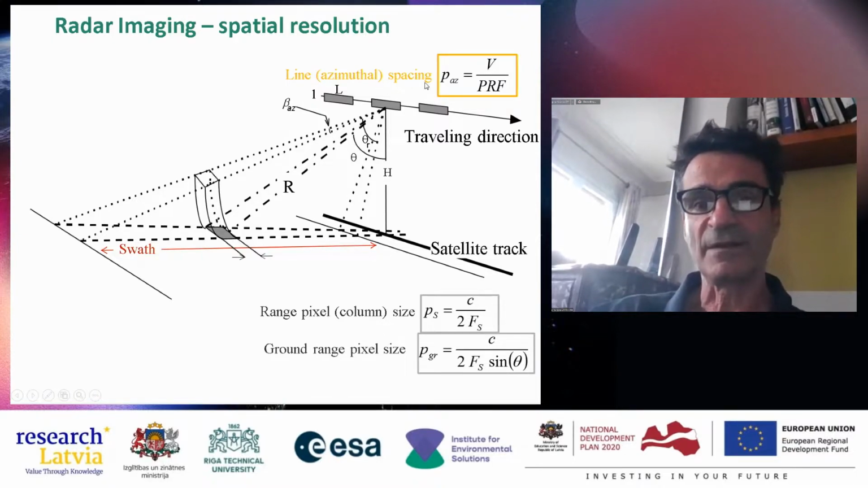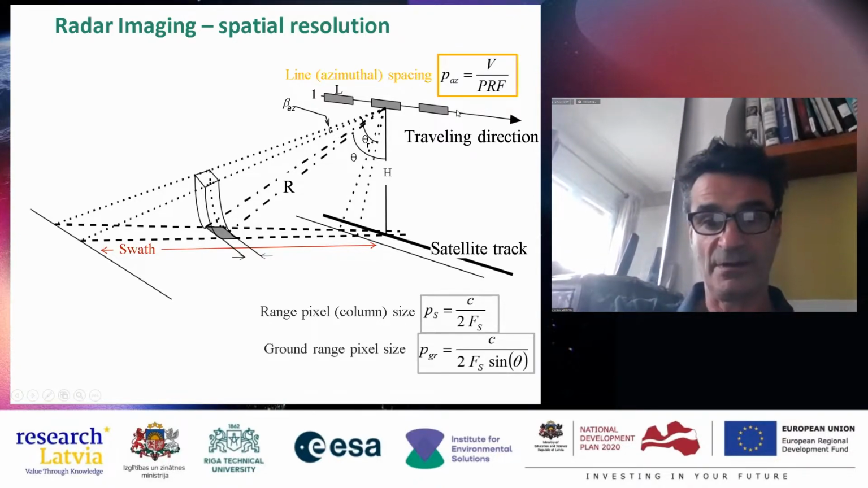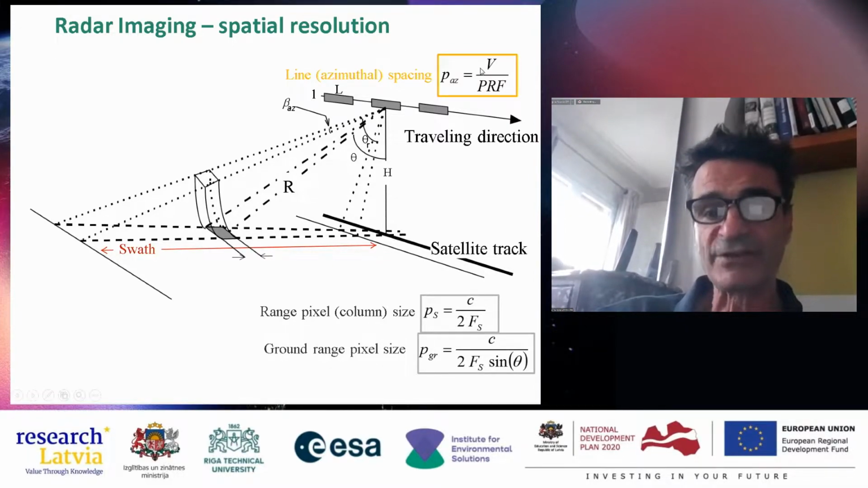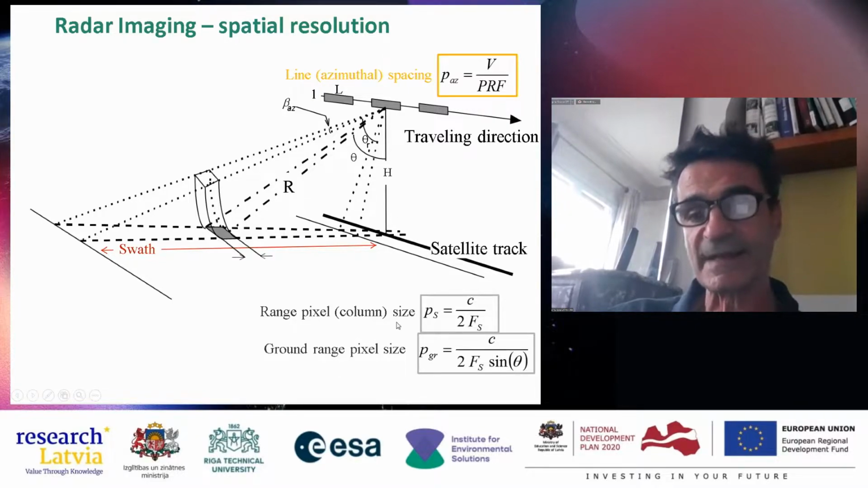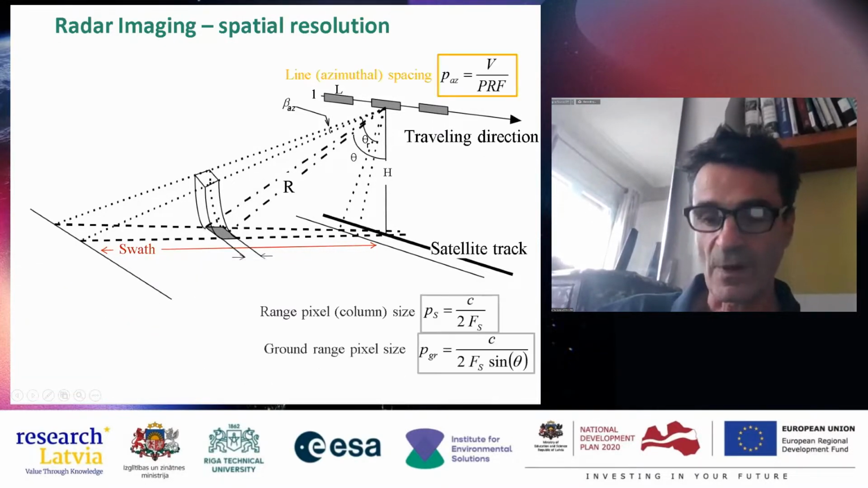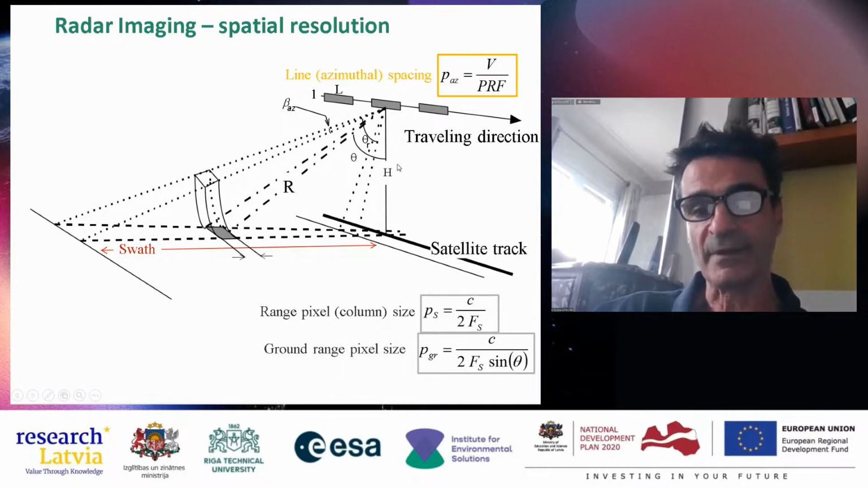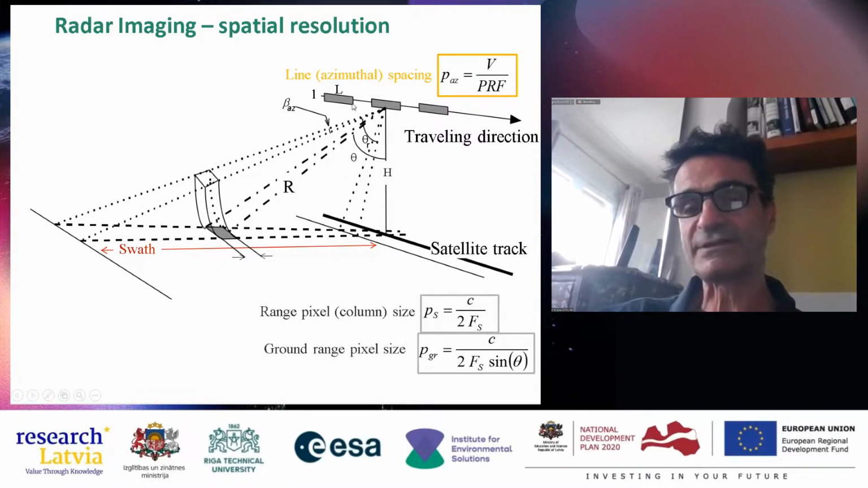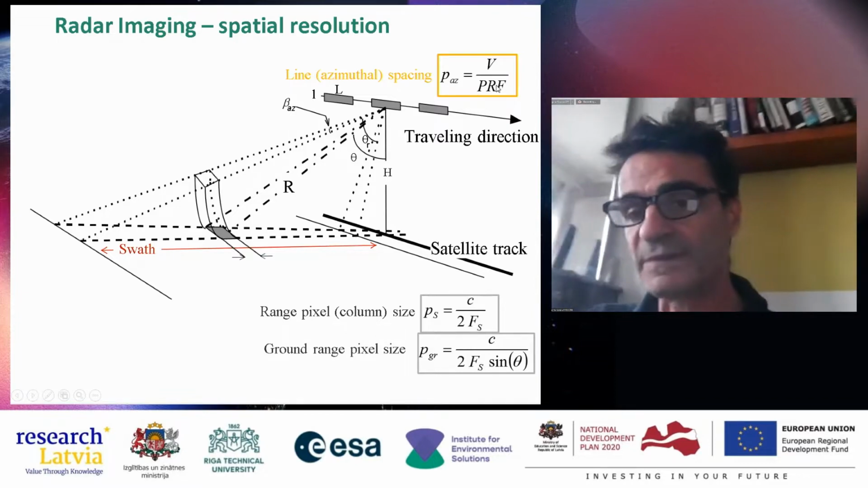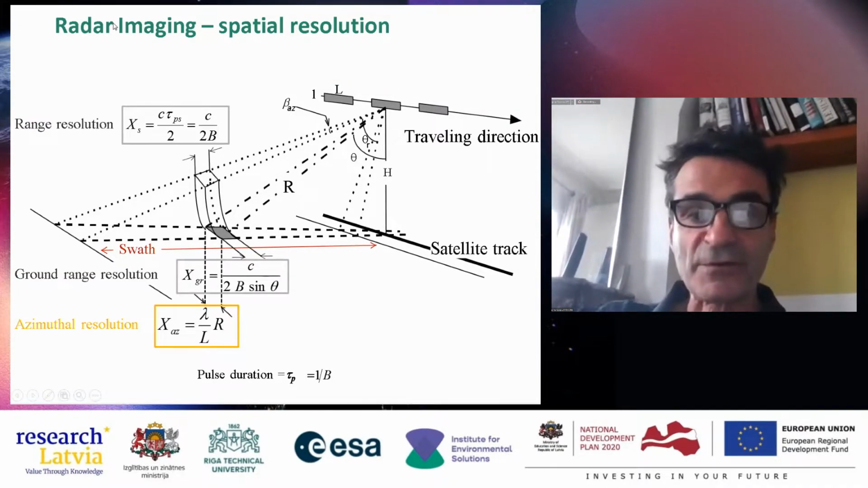In the range direction, you have pixel size defined by the sample frequency, a ground range pixel size depending on the sine of the incident angle, while the pixel size in the azimuthal direction, the line, depends on the speed of the satellite and the pulse repetition frequency.